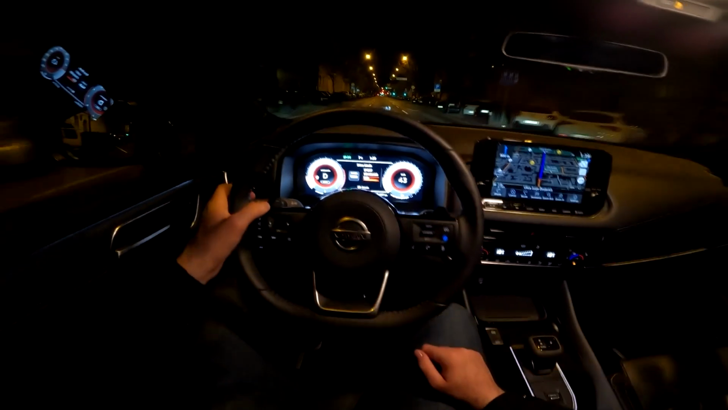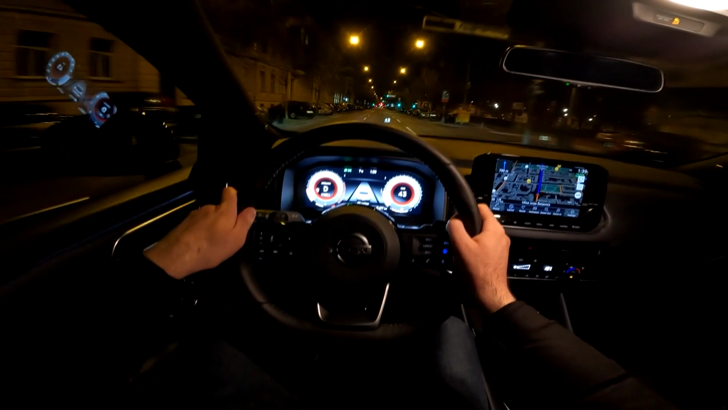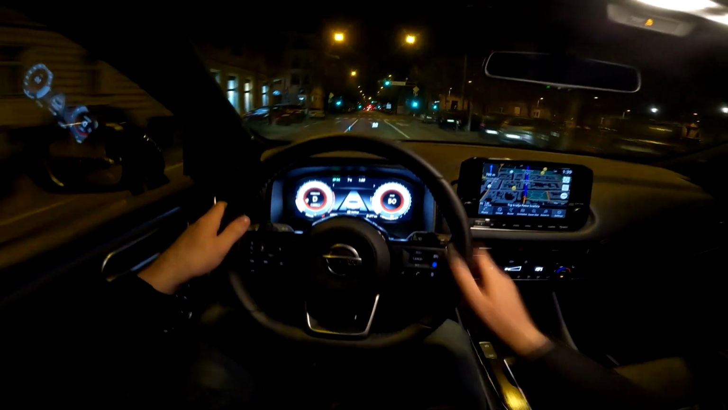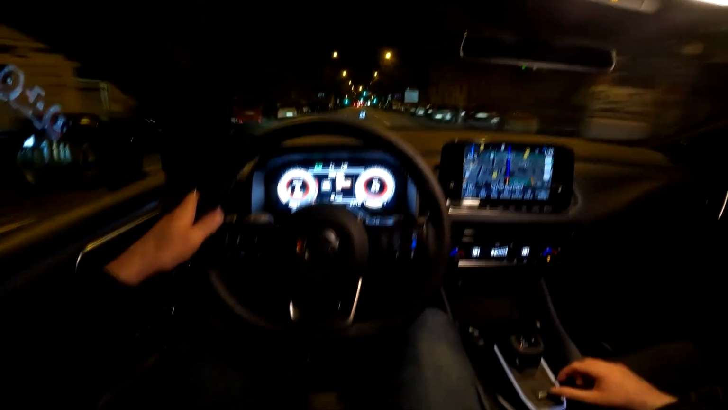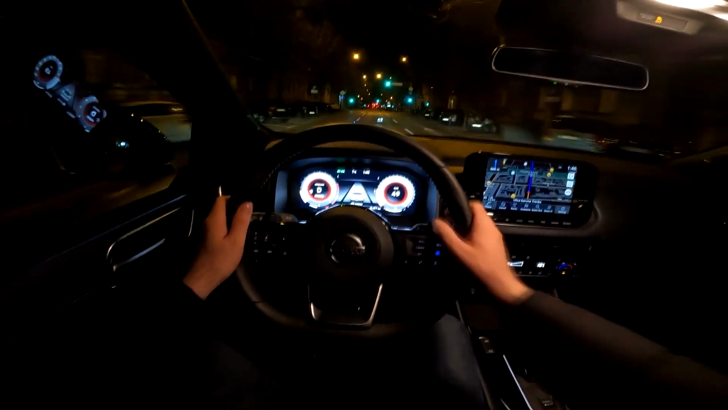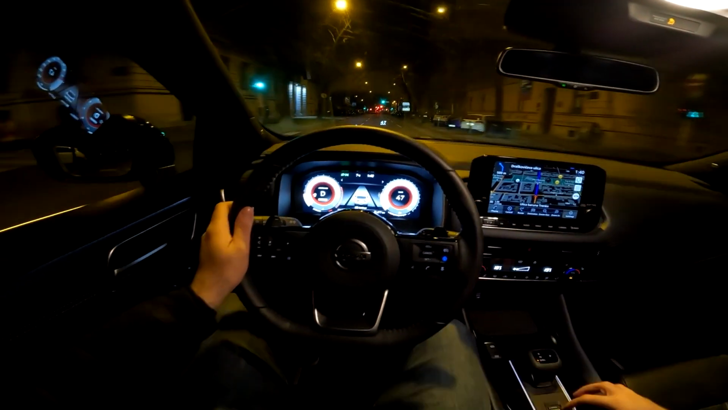Now if you go for the eco mode, that is of course for the maximum fuel efficiency, and the throttle response here is not that great obviously, but as soon as you put it to standard mode, you can feel the whole 158 horsepower and 270 newton meters of torque that this car offers.